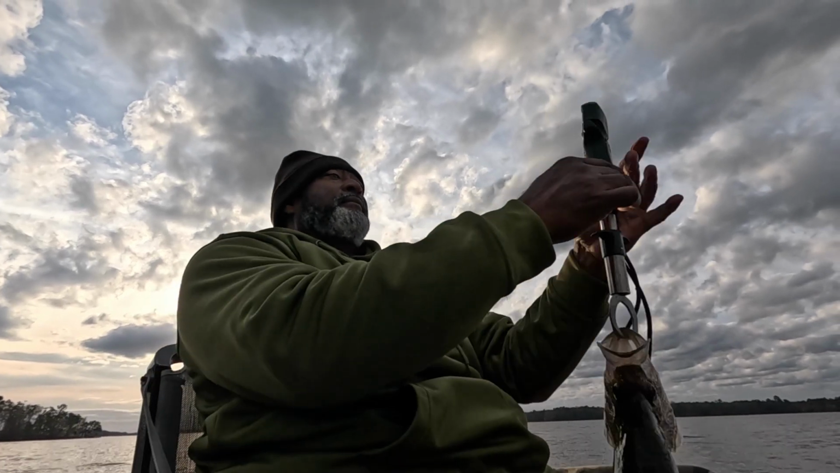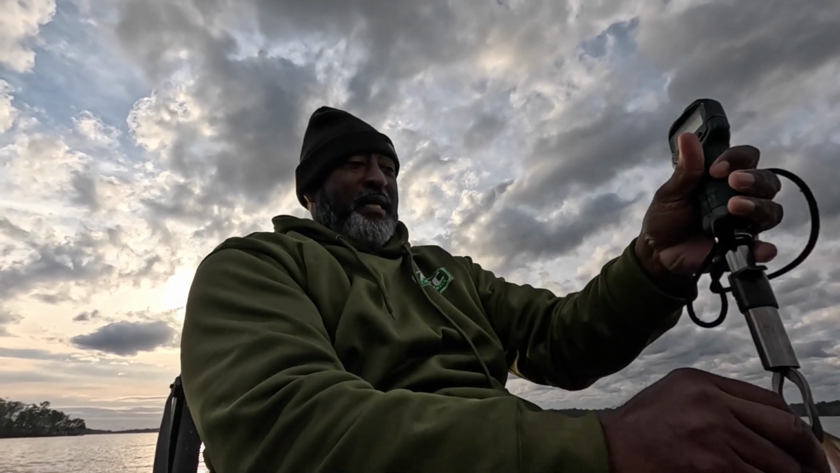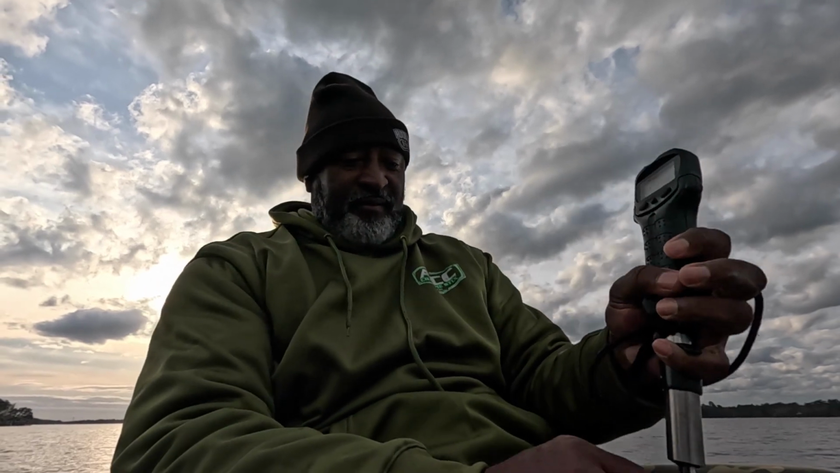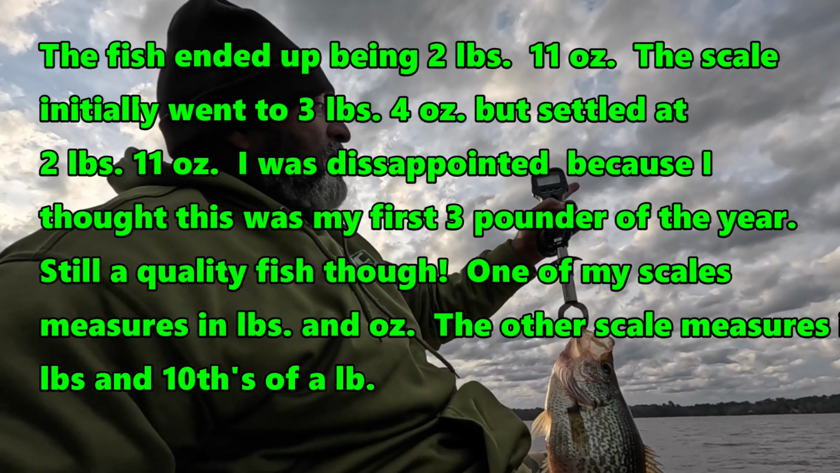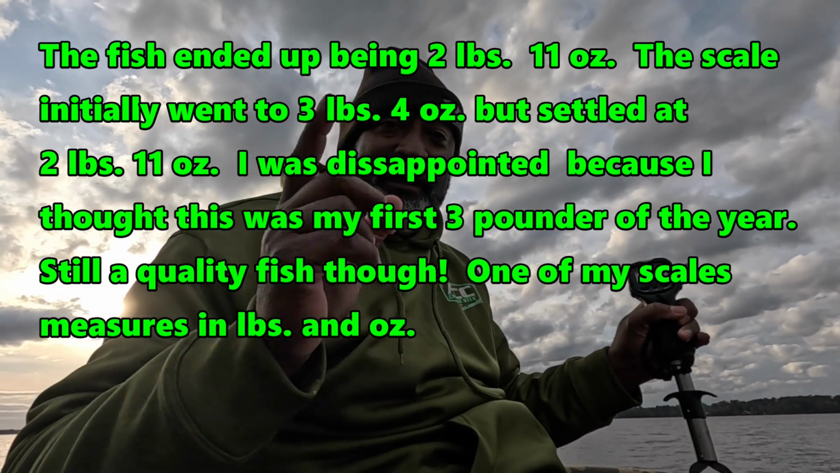Hold on, hold on. Let me do them again. That fish went 3 pounds, 3 ounces. Oh, it's jumping all around. I'm gonna get my other scale. I'm gonna get this fish back in the live well so it can survive. Then I'm gonna come back and weigh it.